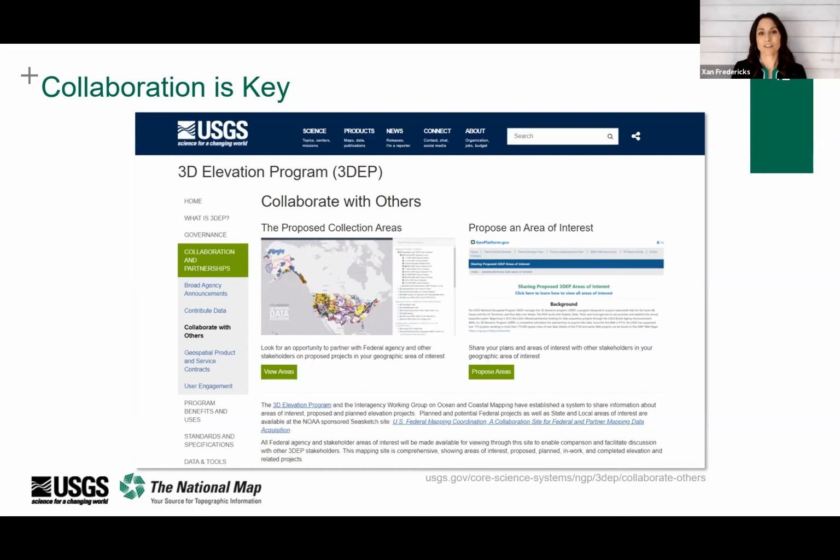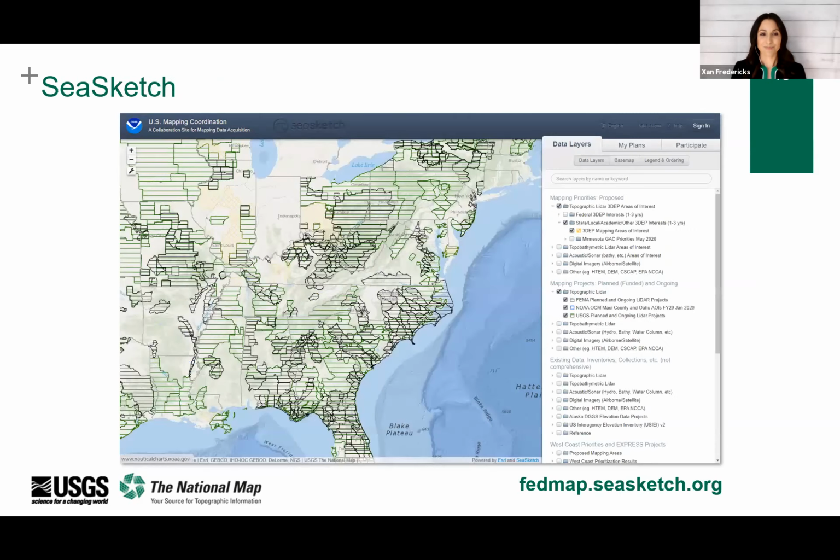And they also encourage everyone in the community to use the public areas of interest collector tool to document where you'd like data. By clicking on the proposed area box on the right, you can follow the instructions given on the page to leverage the project collector tool. And then the page even links to a video tutorial about how to use the tool. And if you're interested, you're encouraged to share your potential projects that you're considering in the next few years. And then once they're submitted and processed, the areas will appear in SeaSketch. You'll be able to find them and see them under the first category.